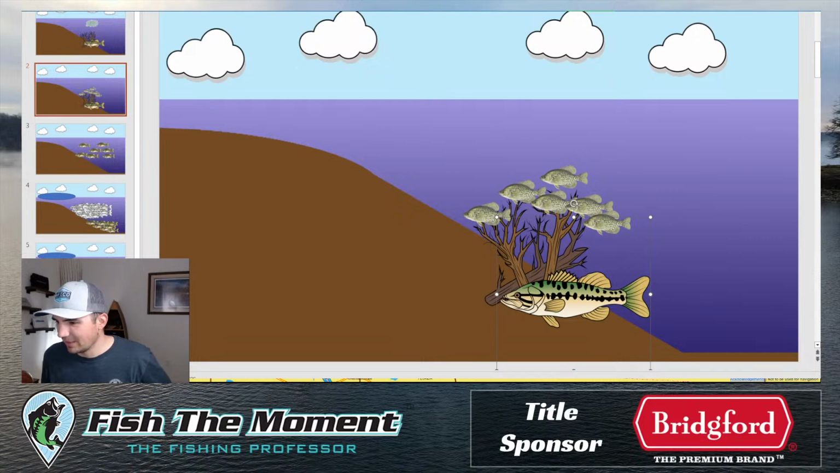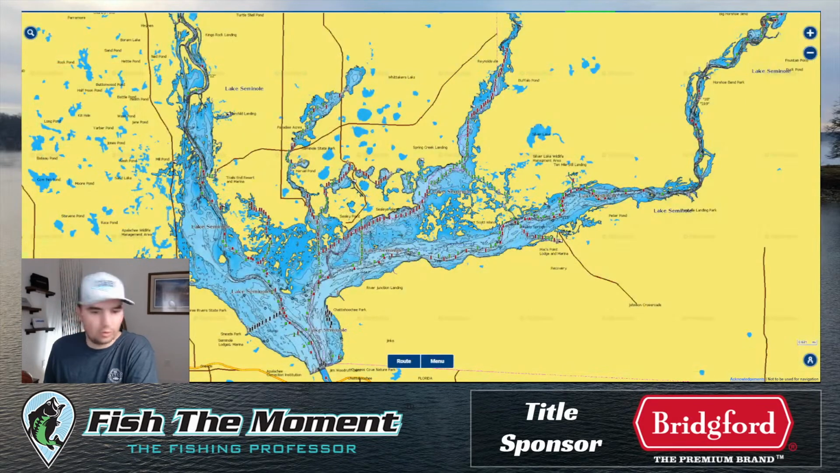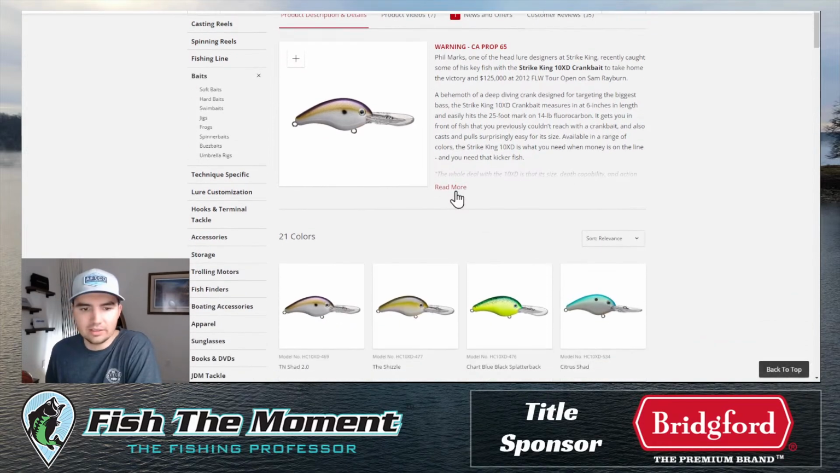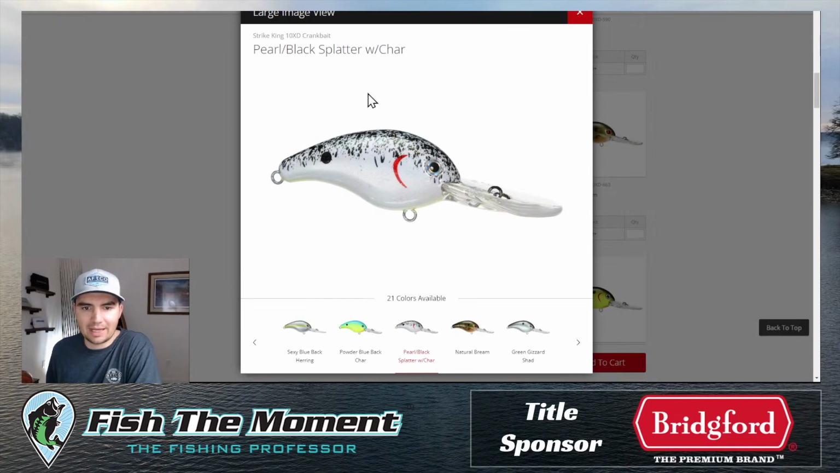Big bass love eating crappie on Lake Fork in Texas for sure. And what baits are you throwing at the crappie bass in the brush piles? For the bass feeding on crappie in brush piles, there are two baits I throw, so I'll show both of those to you. The first is a Strike King 10XD. That's usually my go-to. 8XDs also work pretty well, but I'm throwing the 10XD in this pearl black splatter with chartreuse.